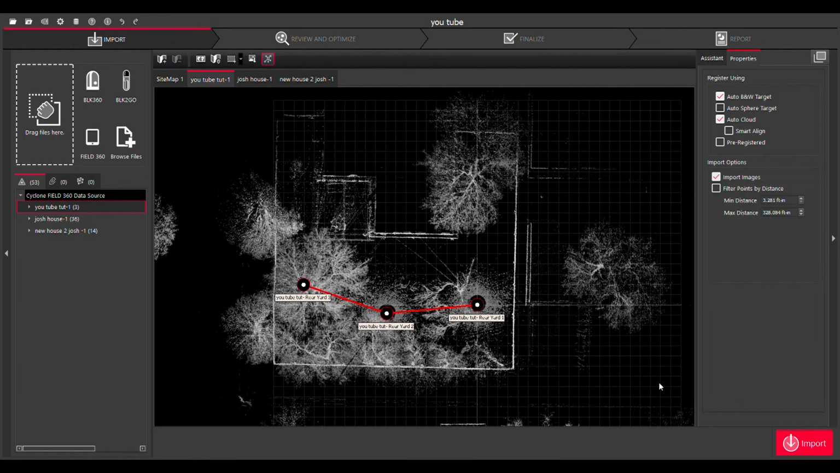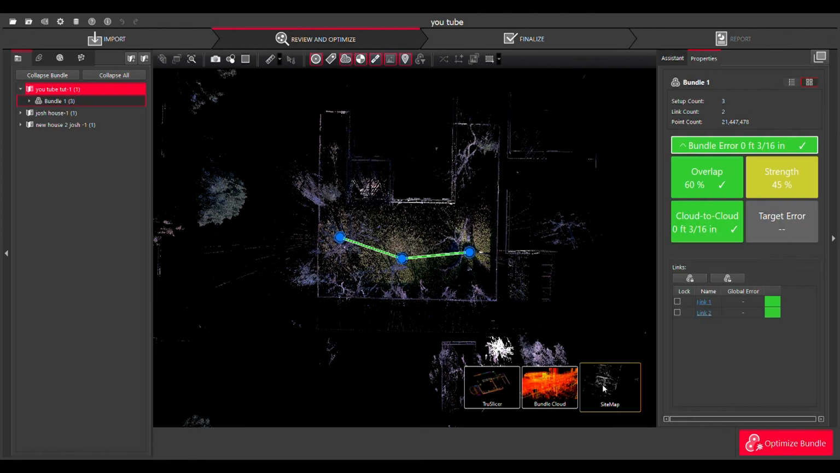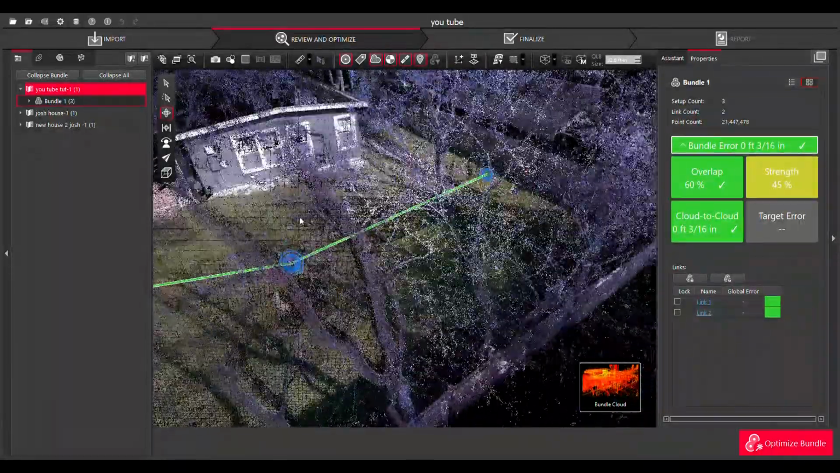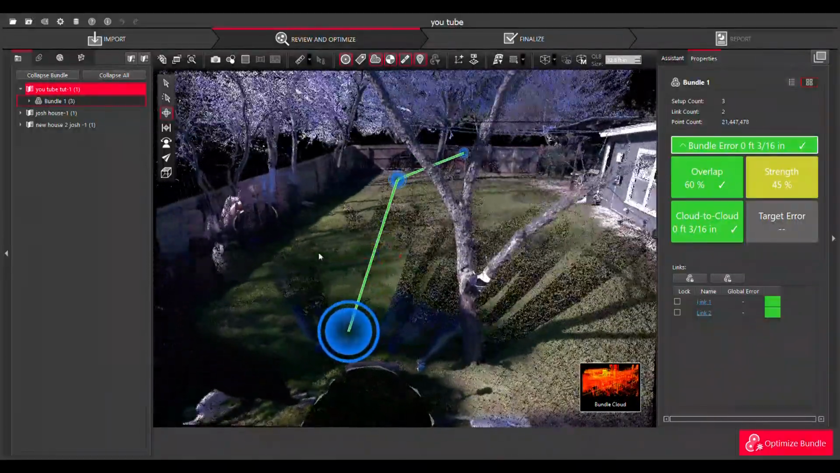There we go. And it's going to take a while. Alright guys, this is fully imported into Register 360. From here, just go down here, click on the bundle, go into Bundle Cloud, and this is where you can see the whole scan. It looks pretty good to me. Yeah, it shows everything.